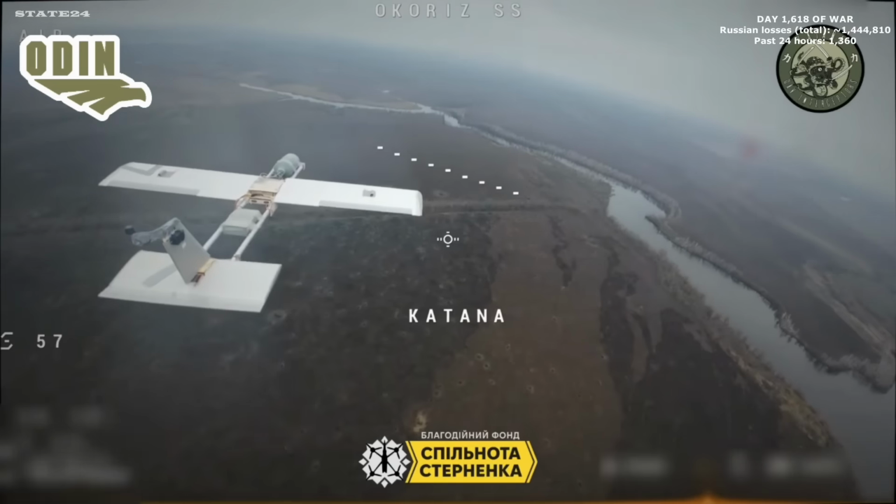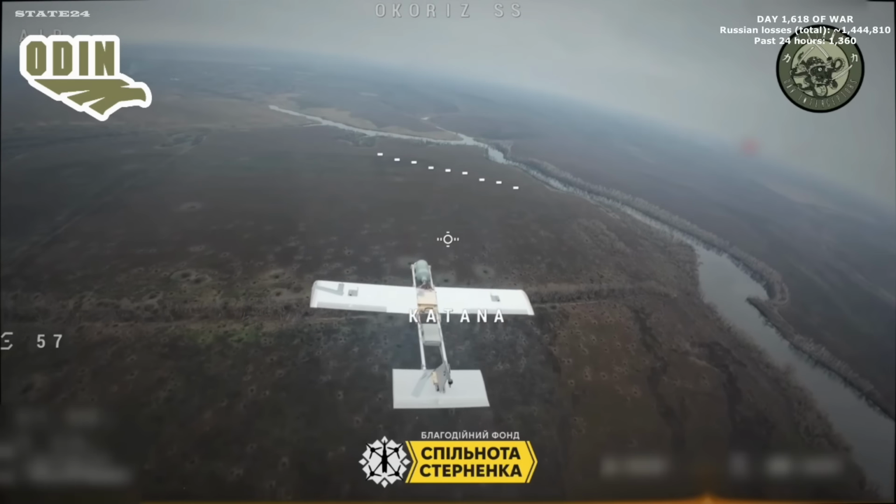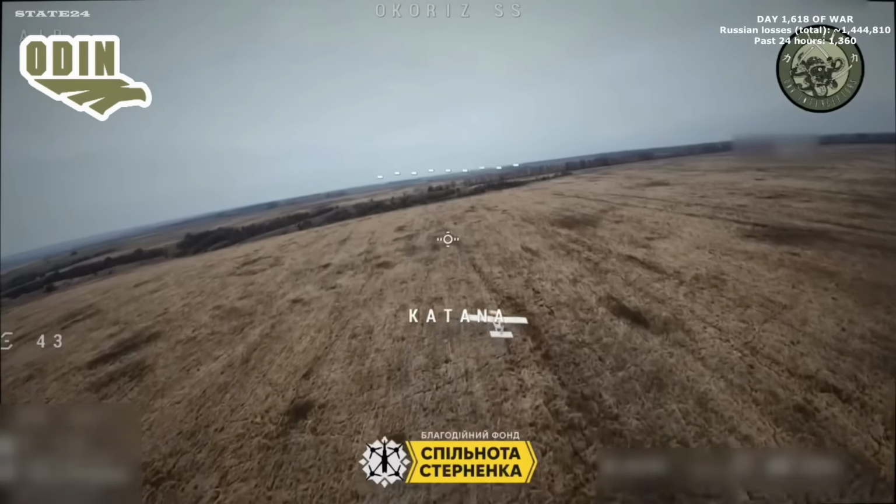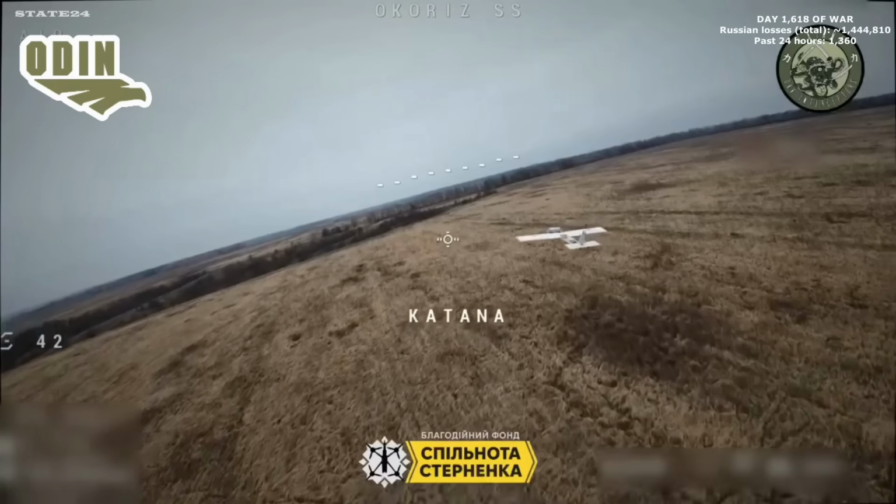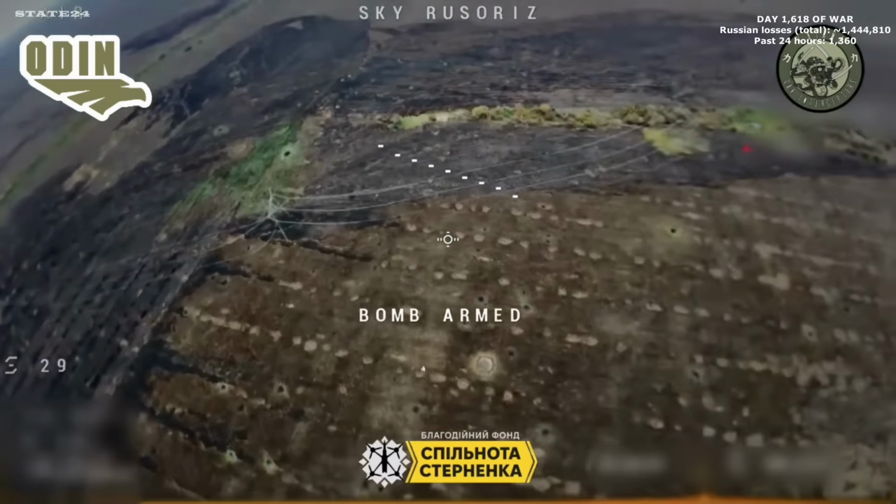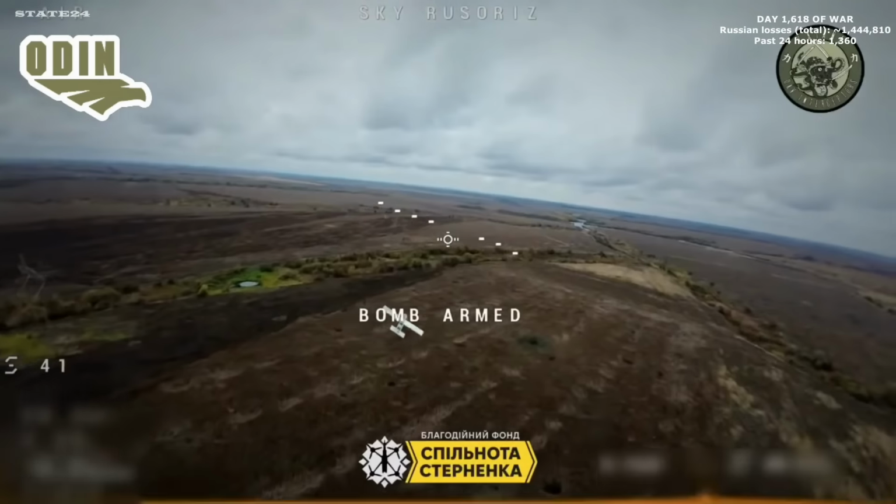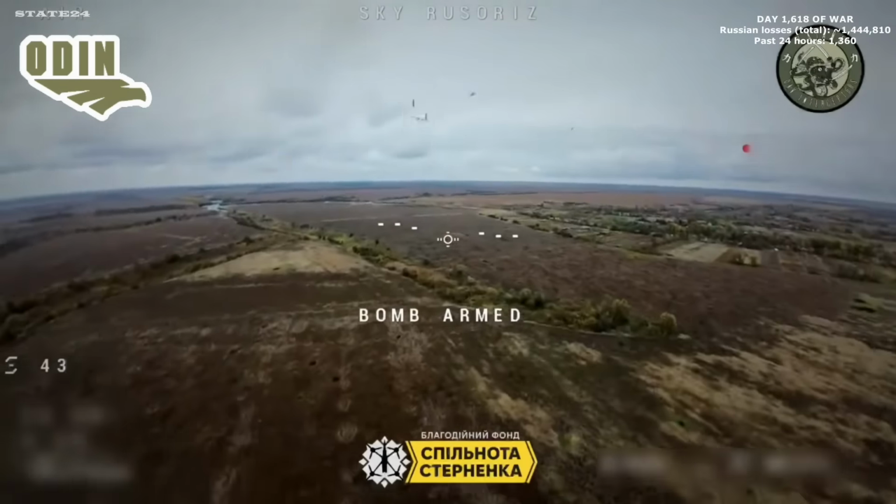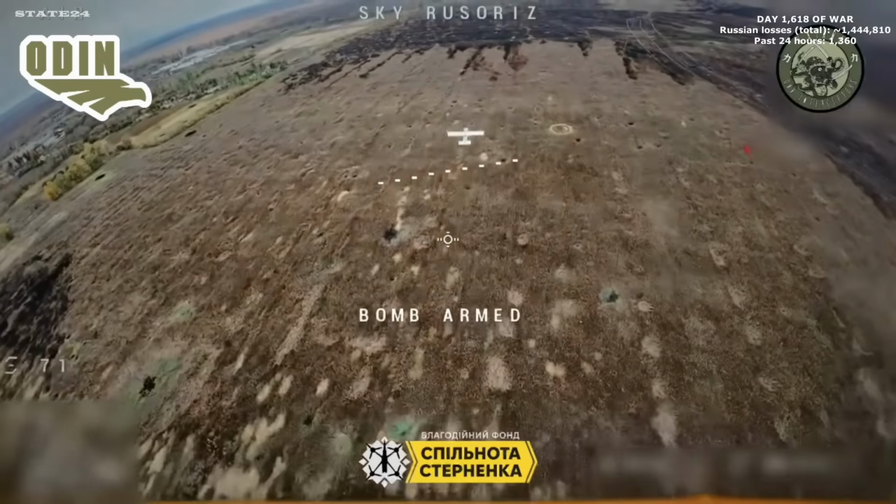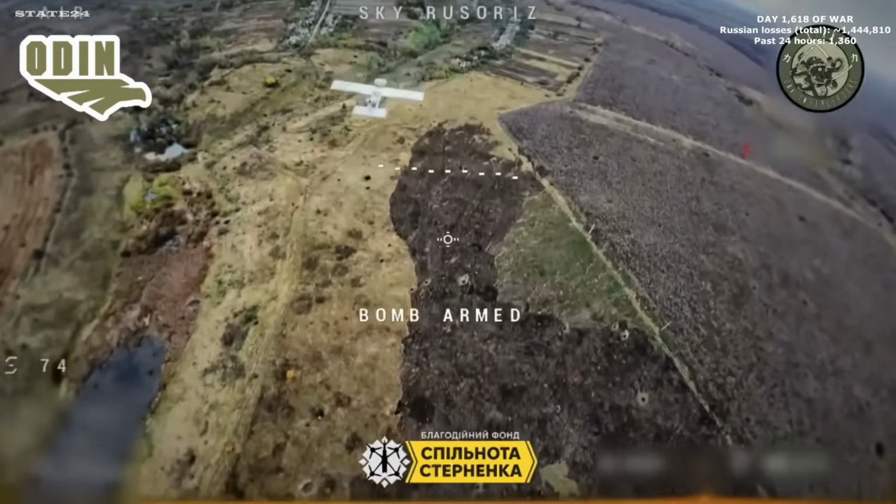The sky above Sumy Oblast, another batch of Russian Molniya 2 strike drones, intercepted before they reached their targets. Ukrainian interceptor drones tracking each one down and closing in. A Molniya 2 that doesn't reach its target is a Ukrainian position that doesn't take a hit, an artillery piece that doesn't get a correction, a vehicle that doesn't burn. The aerial war running above the front never pauses, and neither does the interception.